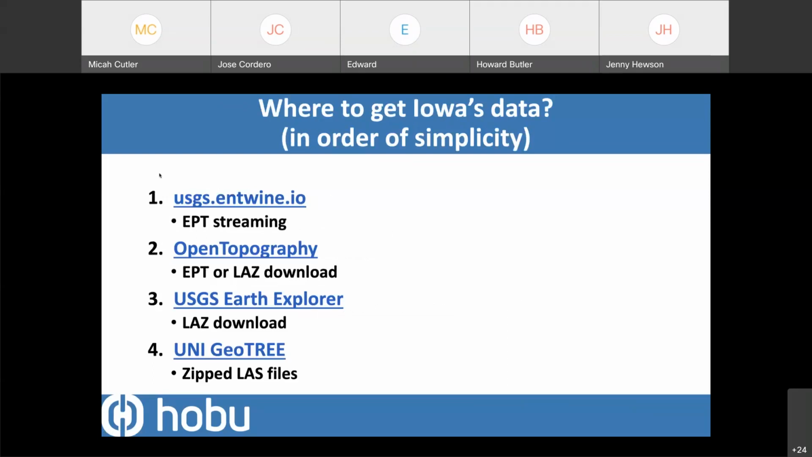So I guess where to get it, in order of simplicity. I think one of the easiest ways to get LiDAR data, especially to just simply look at it, is the USGS streaming website that we developed at usgs.entwine.io. And that is an Amazon public data set of almost all of the USGS 3DEP data. It's freely available, zero cost. You can write software against it. You can download data or visualize data in your browser.